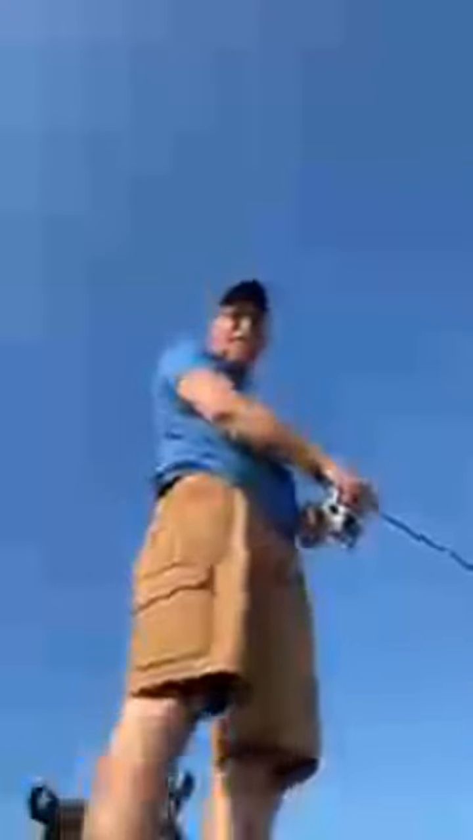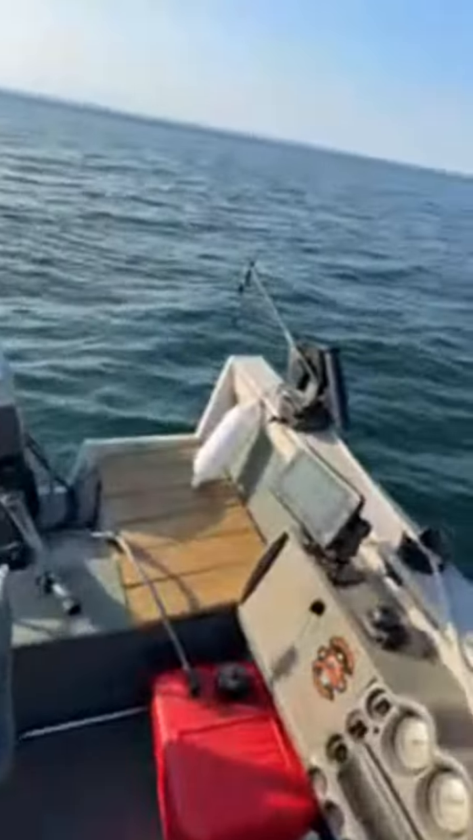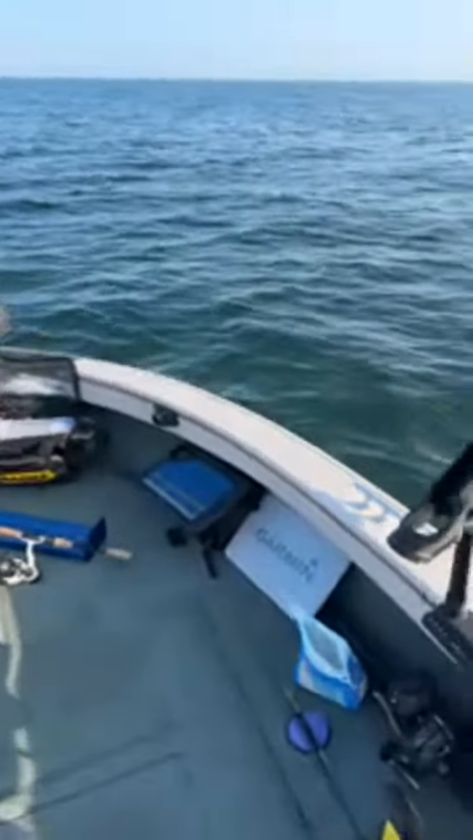What kind of boat is it? My boat, I have a 17.5 foot Crestliner. It's got a 75 horse tiller on the back. I love this boat so much. It's kind of a mess right now, but yeah, I got a 75 horse tiller on the back, 9.9. View from the back. It's a mess right now. I got too much shit in here. I just love how open it is. Super open concept.